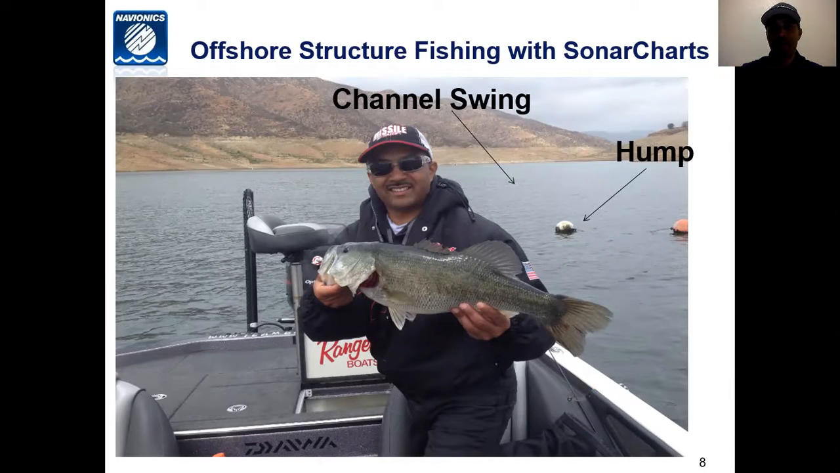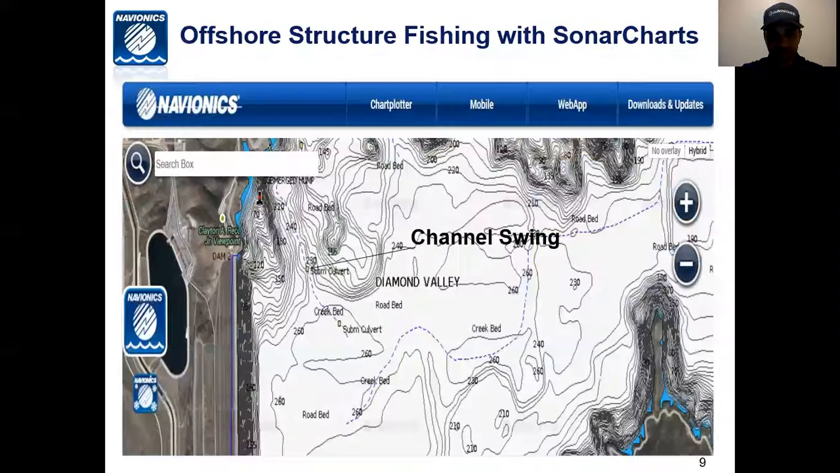But a lot of people didn't know that there was a channel swing on the backside of the hump that I was able to find, located using my electronics and my Navionics map and making a live map of the lake. Everyone was throwing at the buoy, and the pressure of people throwing at the buoy pushed the fish off to the channel swing.